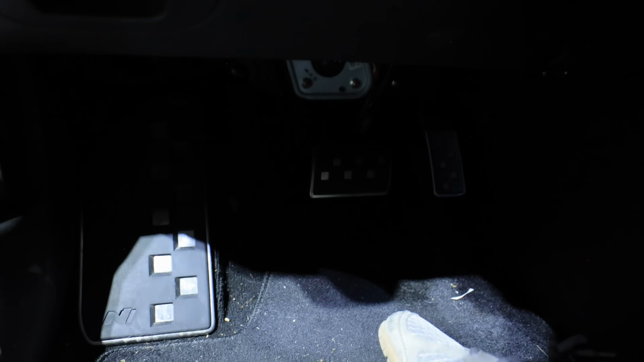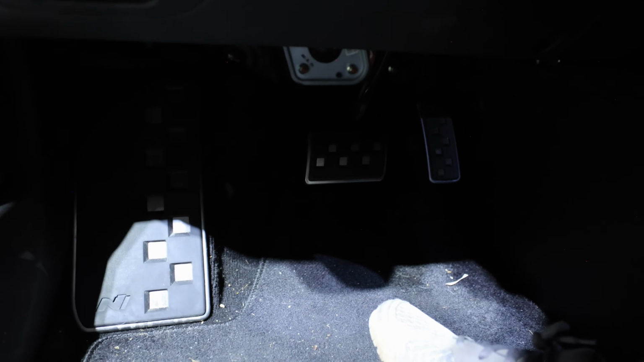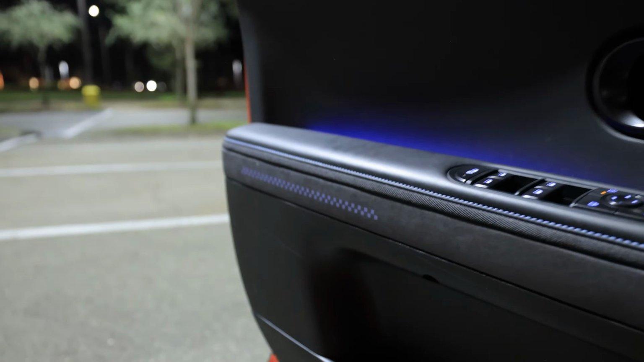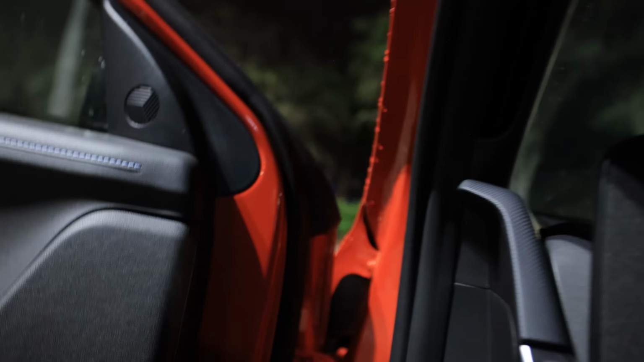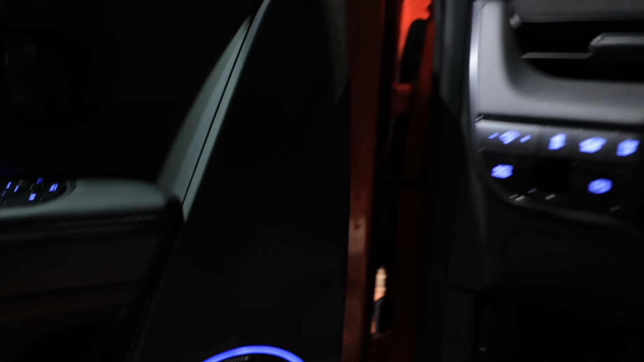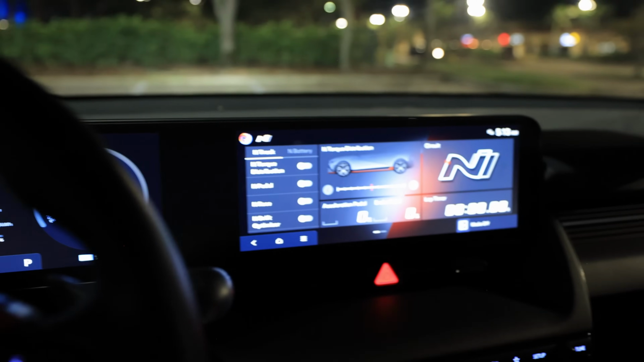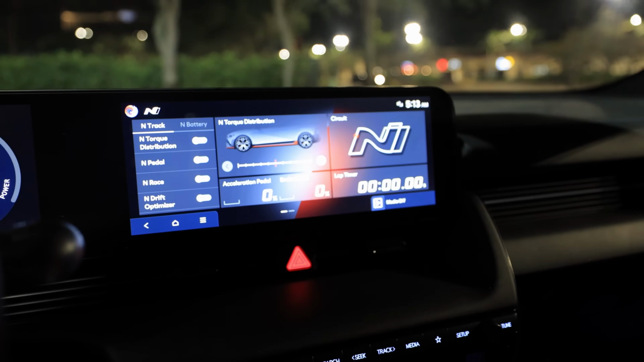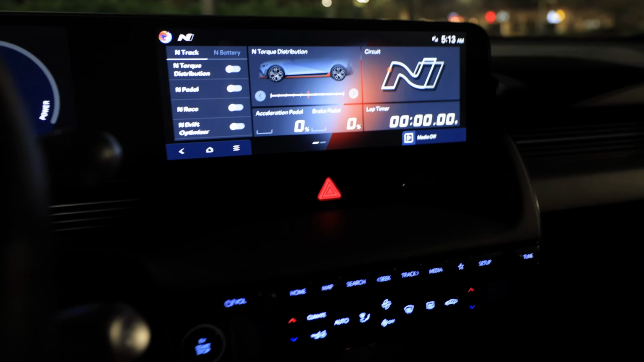Checkerboard pedals down here. Let's see if I can pick it up. It's gonna be tough for the camera to pick up the size. Oh, there we go. So checkerboard on the pedals. We know that the pixelated squares are everywhere in this car, even on the armrest area. Let's close the door. The Bose sound system in here, by the way, really, really good. Happy with that. You can see we have two 12-inch screens here. I have the N selection up, and we'll play with that today, obviously on the road.